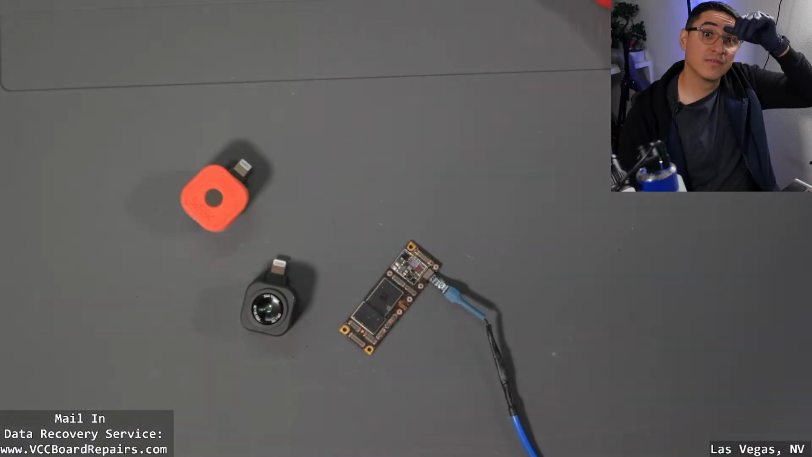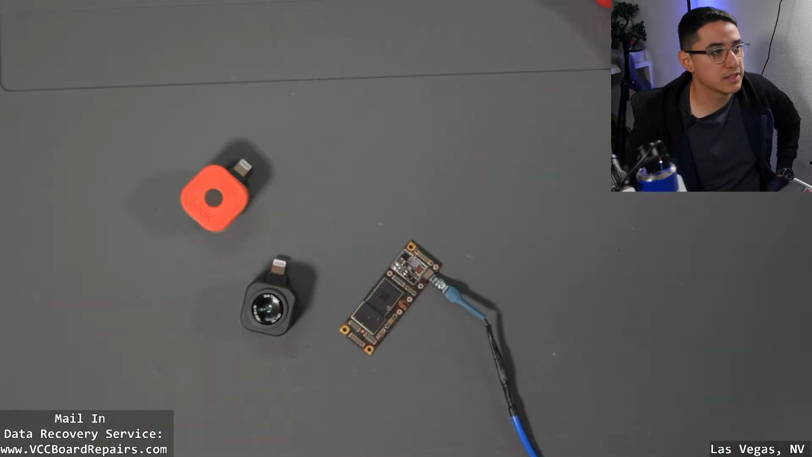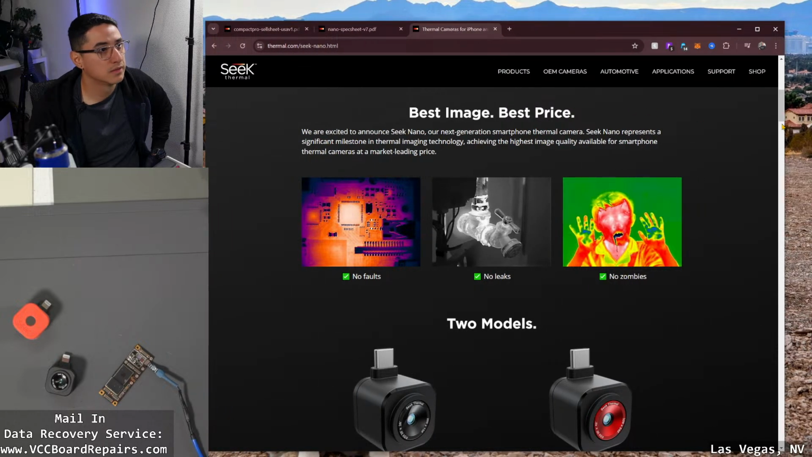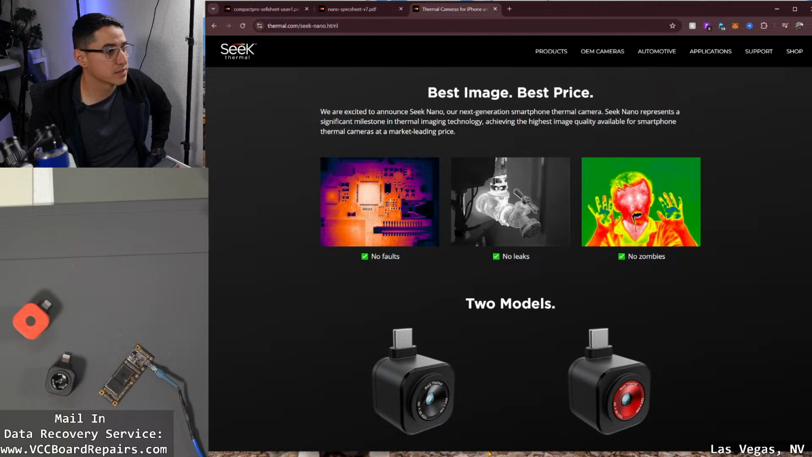All right, next, let's take a look at the specs, so we can compare to see if specs matter and are they worth it. So let's go over to desktop. All right, give me a second, let me fit this in the screen.